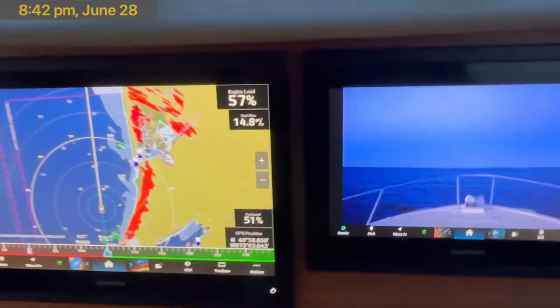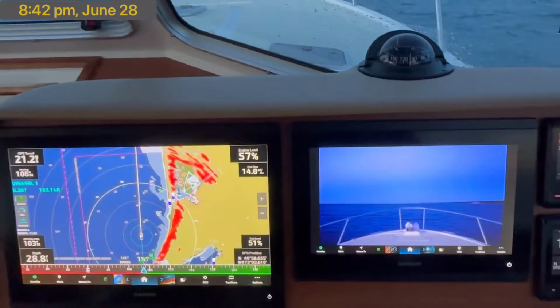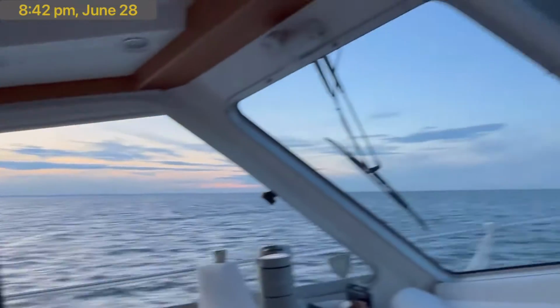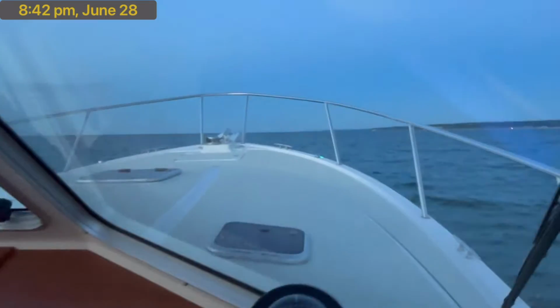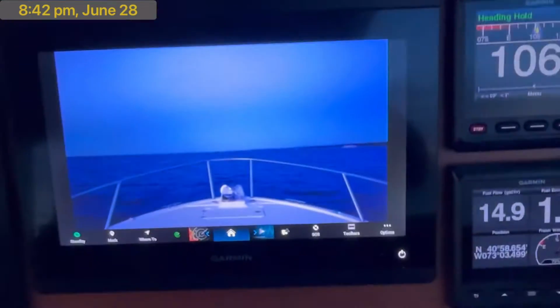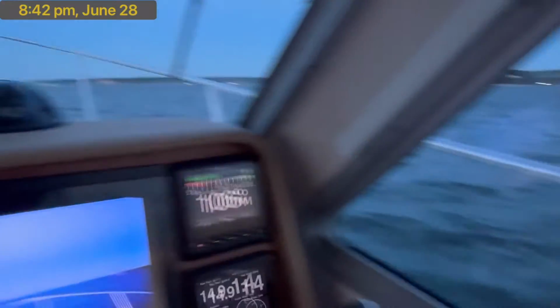All right, folks, it's 8:45 later in the day, and I wanted to show you where we are in the darkness. The sun's going down. It is cloudy out. There are clouds out here, and it's getting a little bit hard to see. I've got my radar up on this screen and the Sionyx up on this screen. The Sionyx is not making too much difference just yet, but I pulled it up.